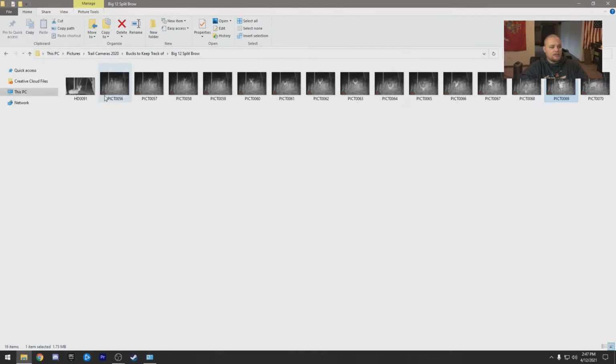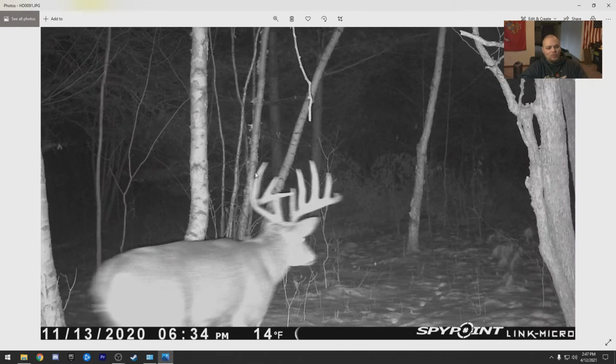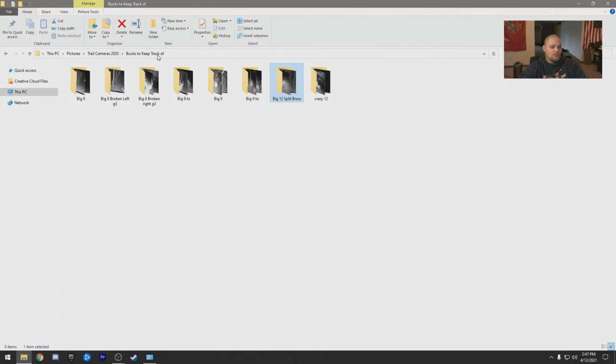The early season. We had him the year before, I believe. And then one photo coming through in November. Man, if he would have just stuck around for a couple days, could have had a chance. The worst part is, it's the cell cam, so you're getting notified when he's walking through. Just makes your heart skip a beat.